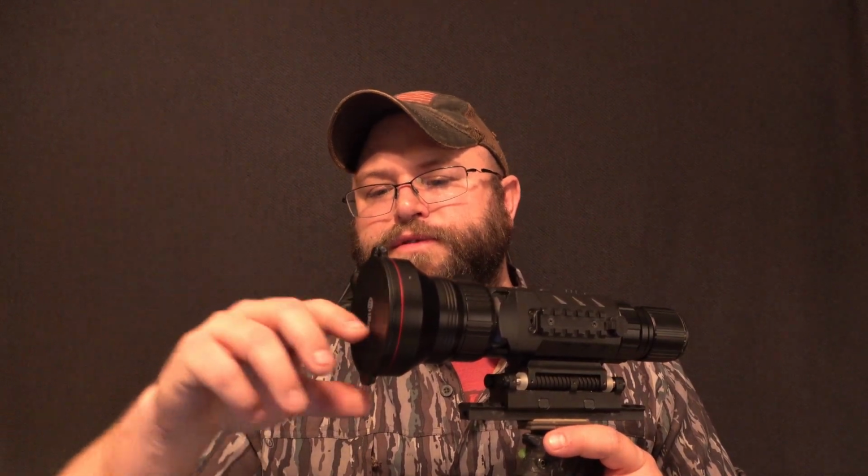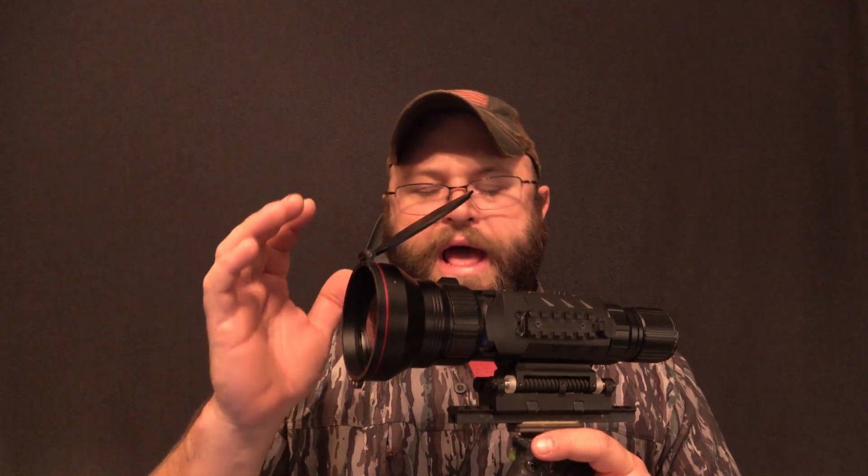On the front, you have this metal lens cover. This thing will make some noise out in the field if you're not careful with it, but really what you're gonna do is you're gonna take this thing and put it out of the way, probably off to the side. This does rotate because you're going to want it out of the way of your actual focus over here, and that's usually where I keep mine, is off to the side.